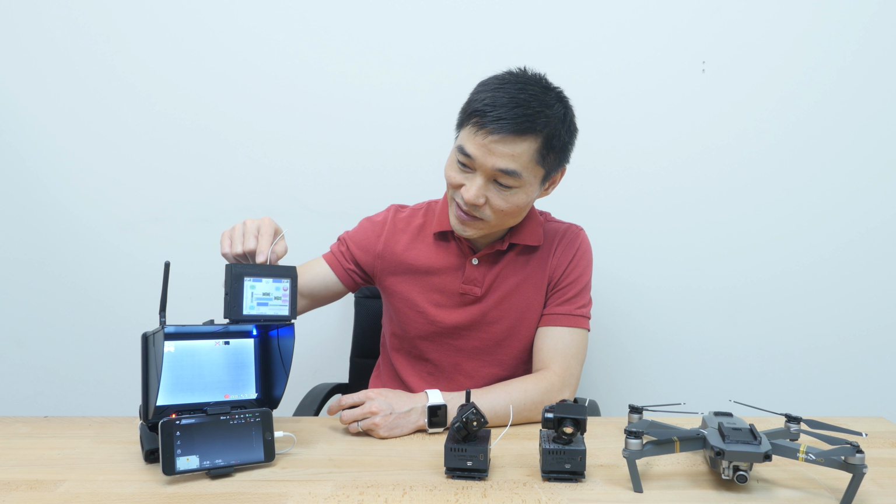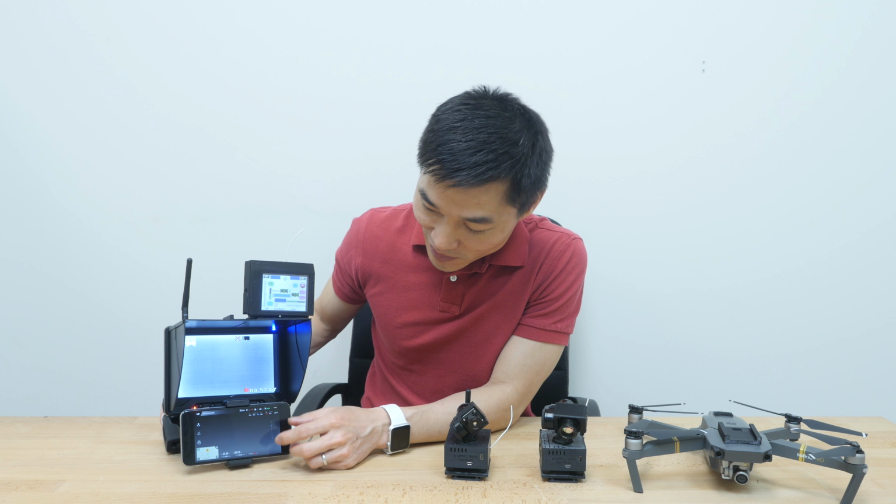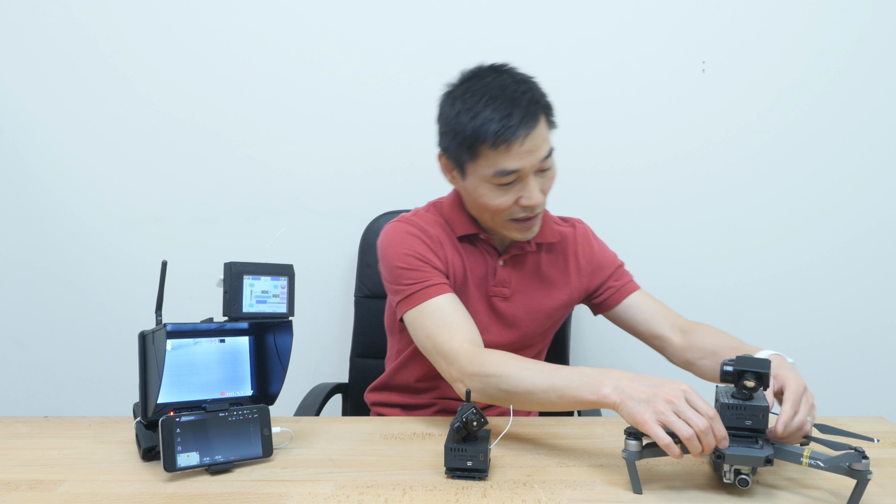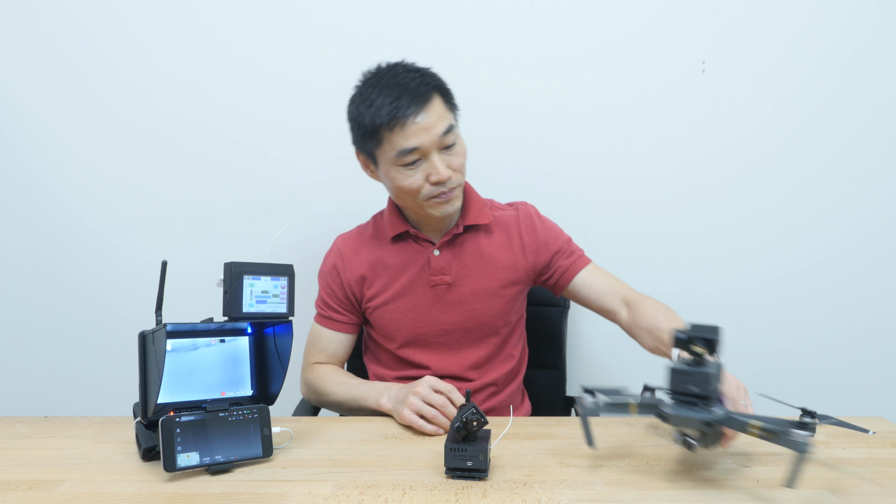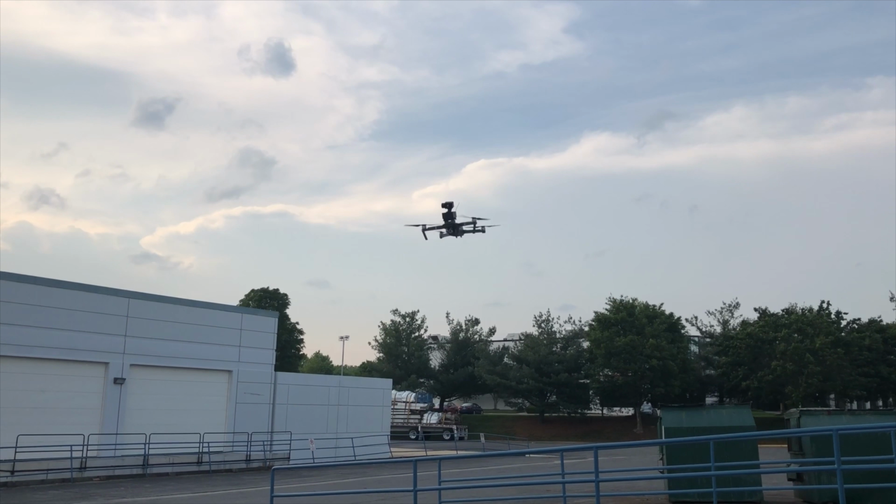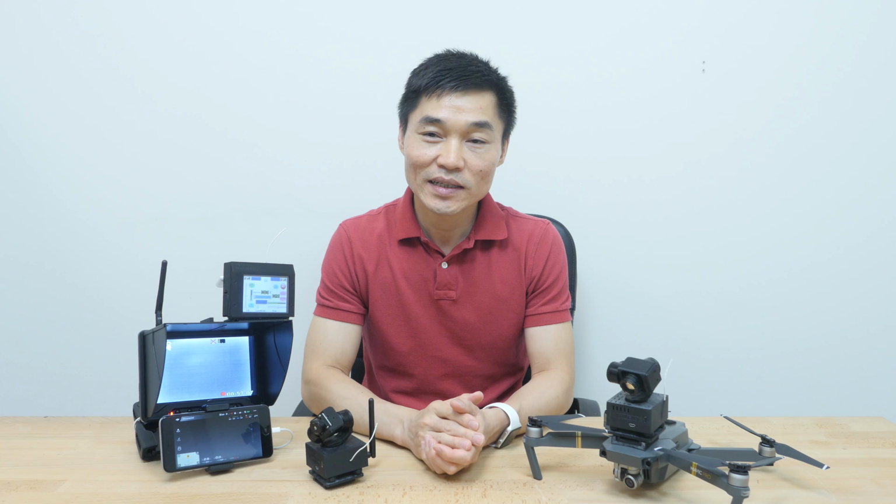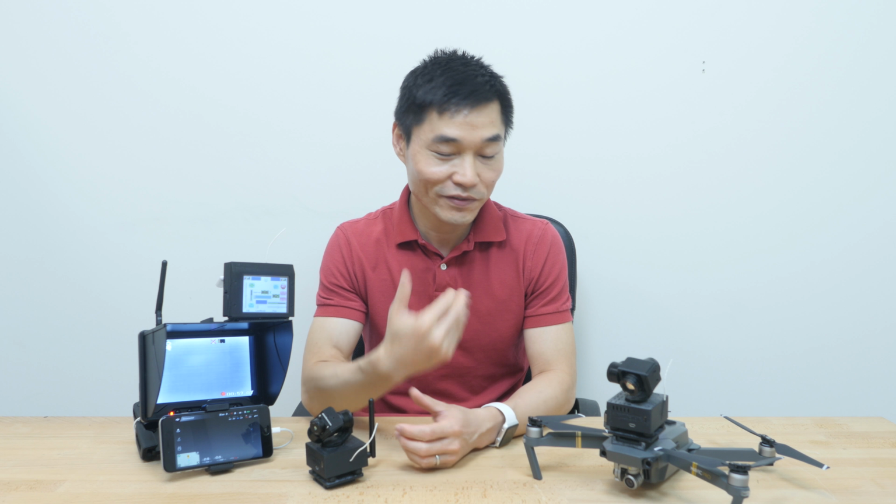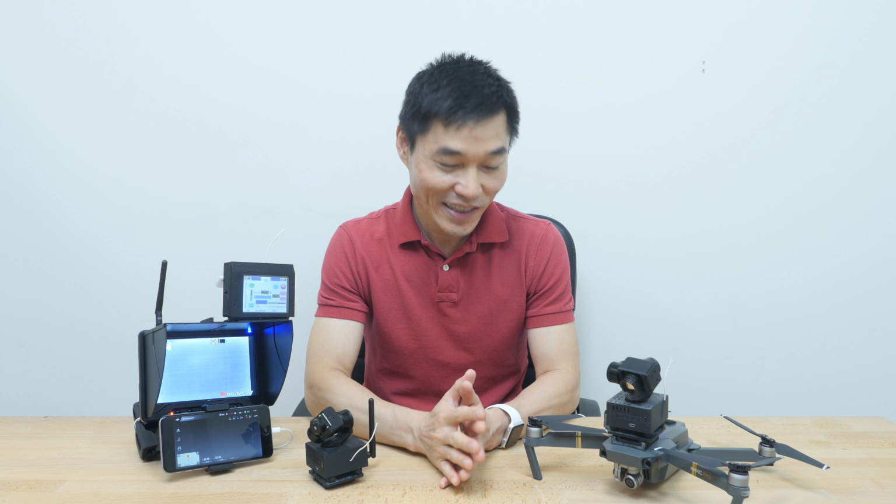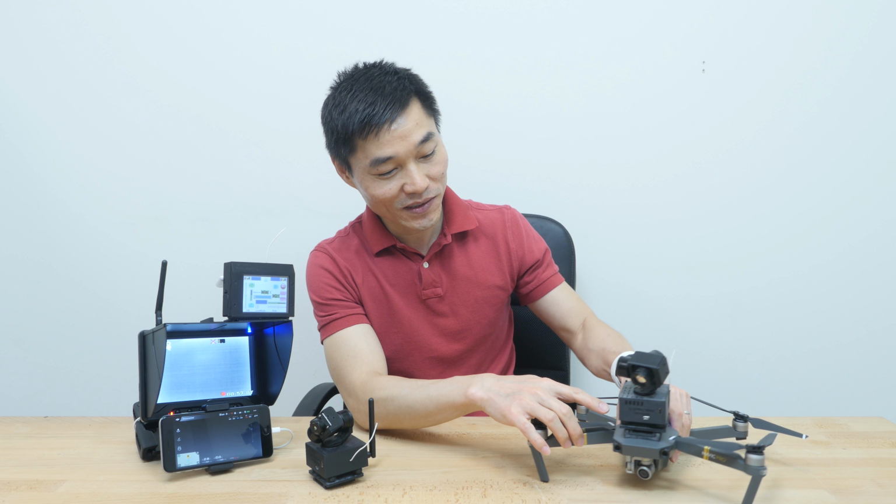You can see here is a touchscreen controller to control the functions of the gimbal system. So I can quickly attach it on top of the DJI Mavic and fly it. It also has the DVR for recording the video out of the FLIR Boson, because the FLIR Boson is a core camera. It doesn't come with a DVR or anything, so we've incorporated a tiny little DVR inside.